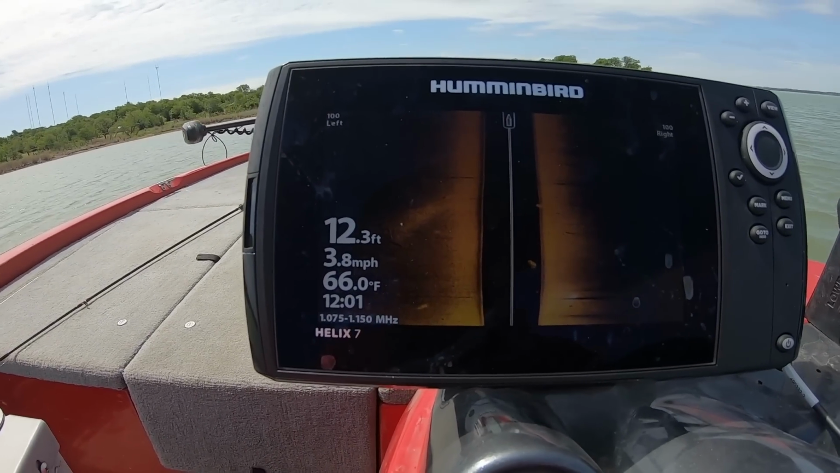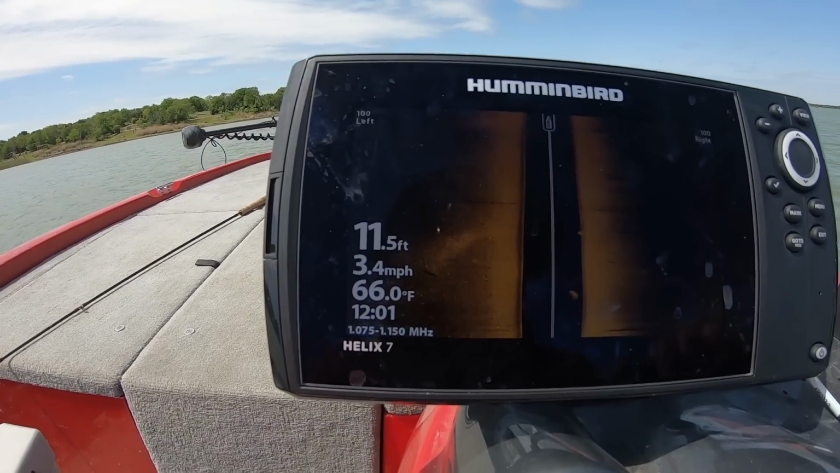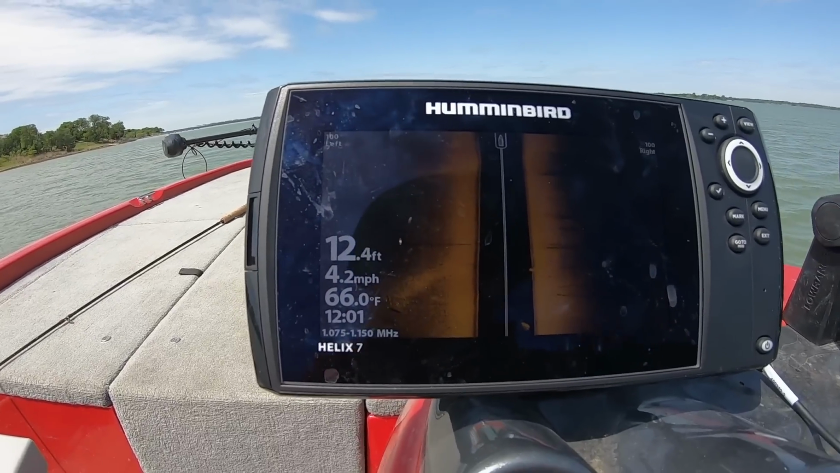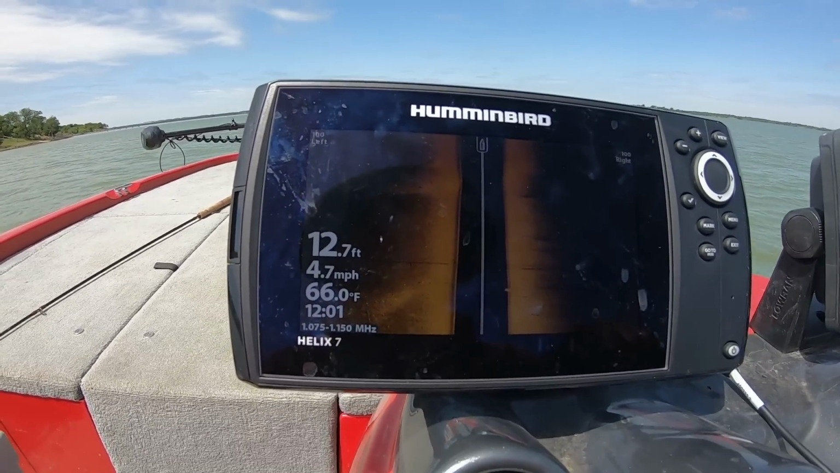I'm just following the contour, following the bank, trying to stay in a depth of water that I think would be productive if I find something. I don't want to find something in 4 foot of water, and it not be any good, or something in 30 foot. I want to find something in a depth that I feel is going to be productive for the time being. So we're just going to keep driving around, and if I find something, I'll show y'all what it looks like and what I do to get set up on it.